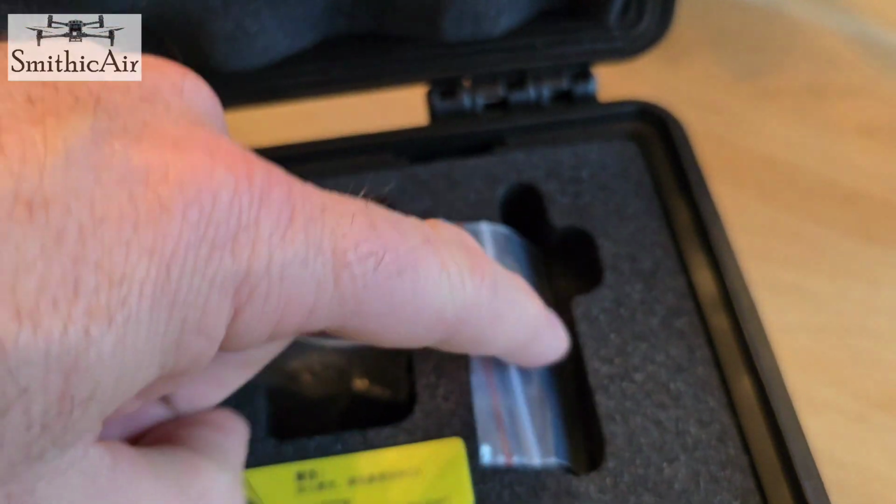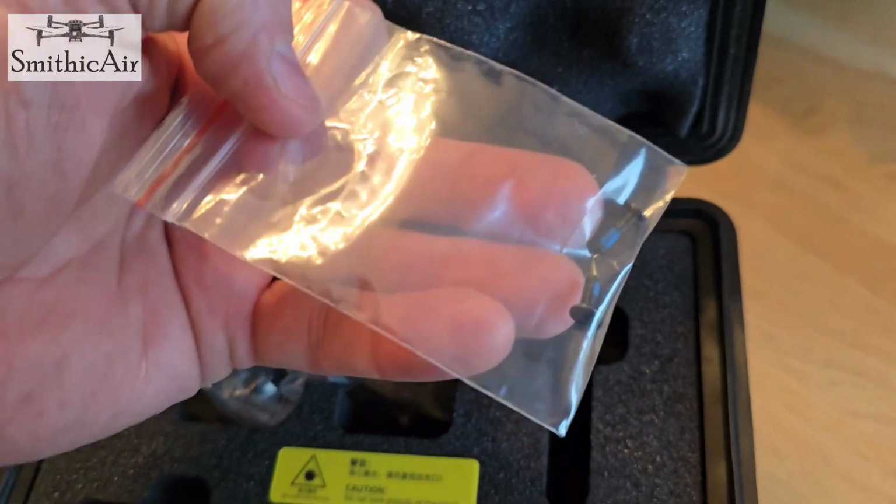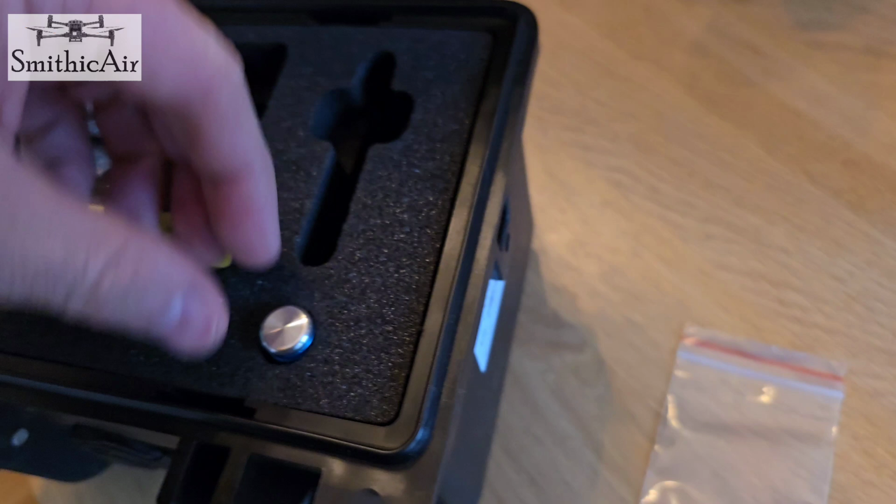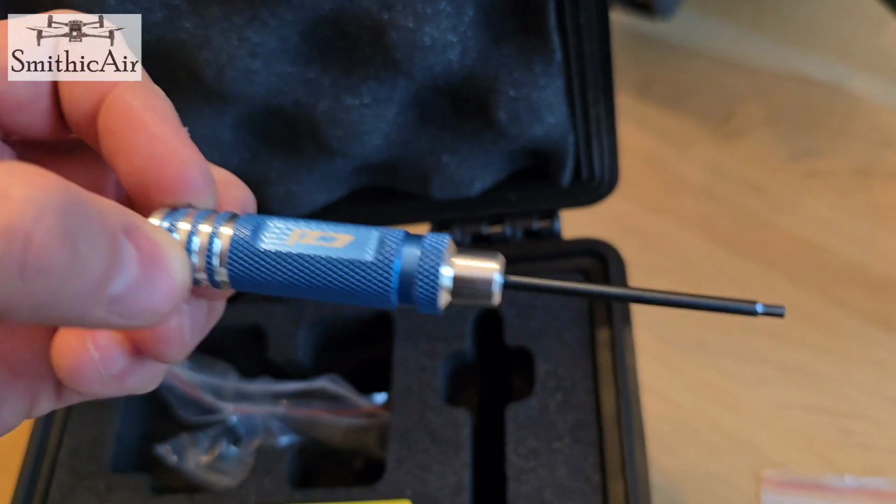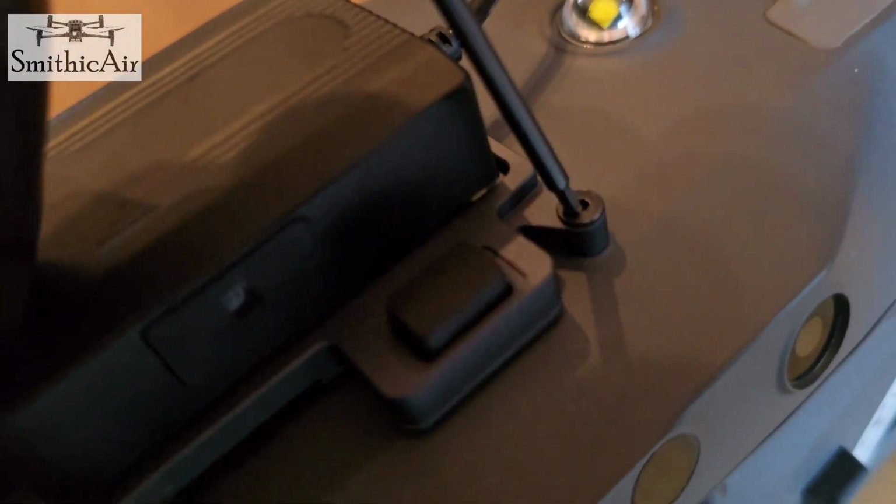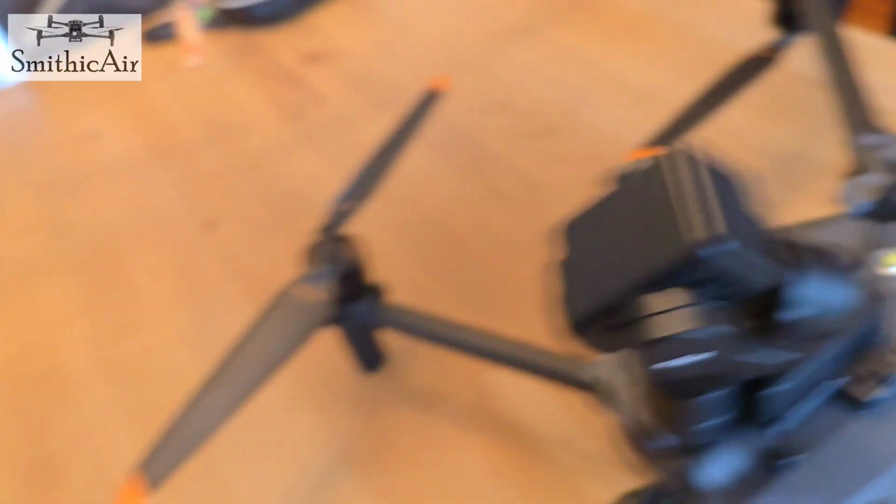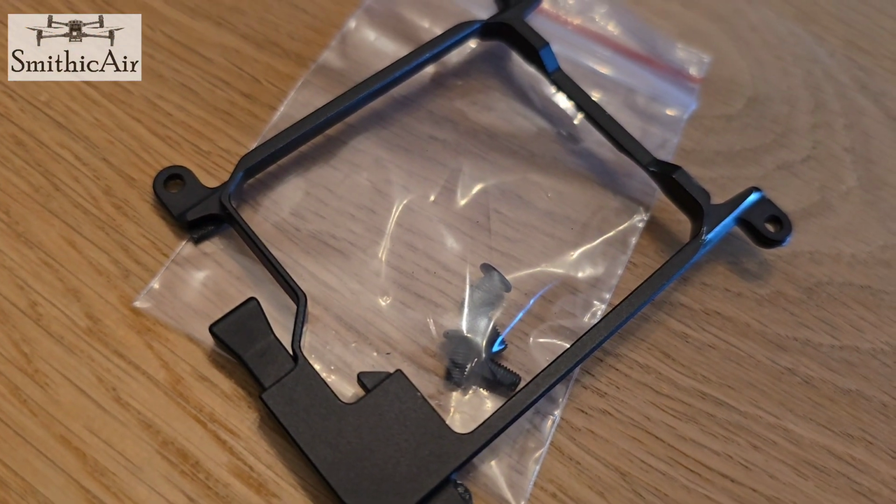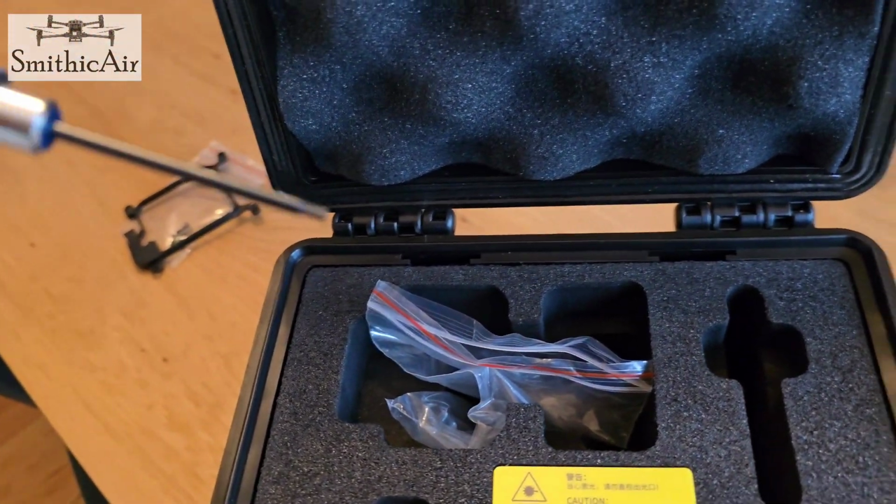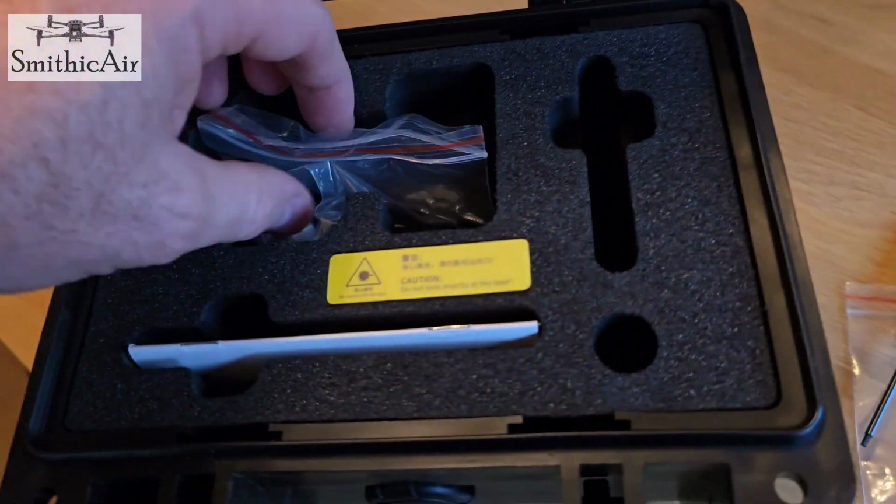In this slot is where the mounting bracket was. It also came with two packets of screws. I've just combined the extra screws into one packet. It comes with the screwdriver here with the Allen wrench end to it, so it can tighten those screws. Those are the same screw heads that I needed when I took off the mounting bracket for the JT60 spotlight.